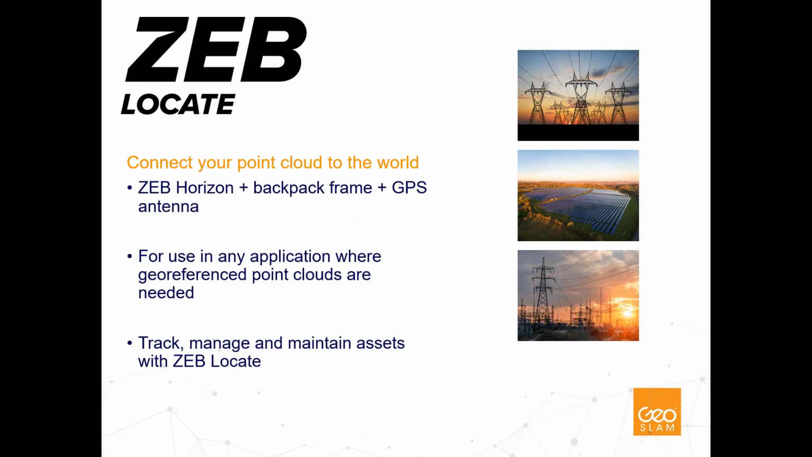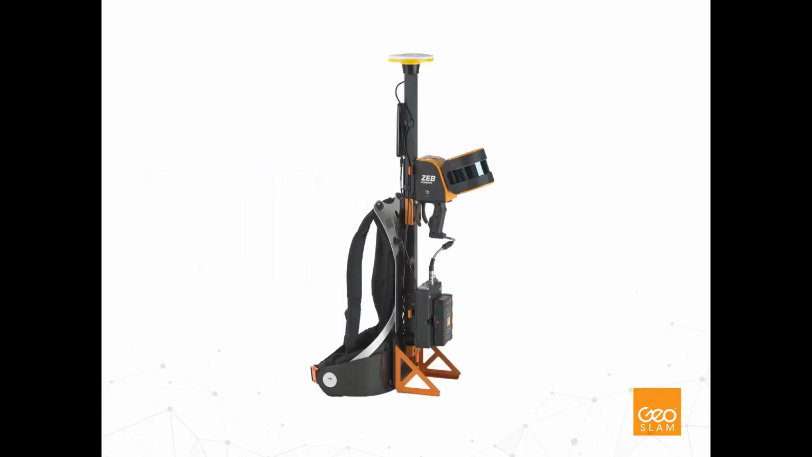And again, we see this for lots of different applications: infrastructure mapping, stockpiles on mines where you want to get good repeatability between different sets of measurements, monitoring applications. So a whole raft of different applications. I've already talked through the hardware a little bit, but I'll just talk you through what we've got on the screen here. This image of the ZEB Locate backpack.